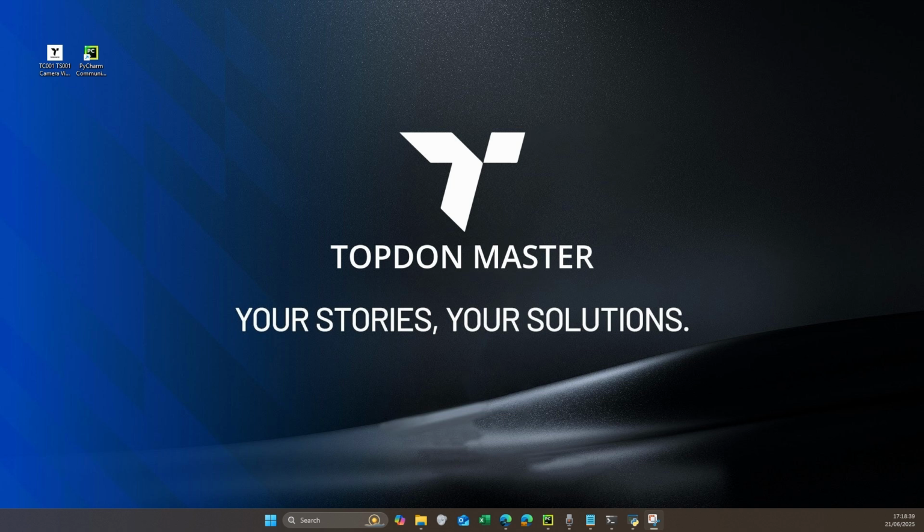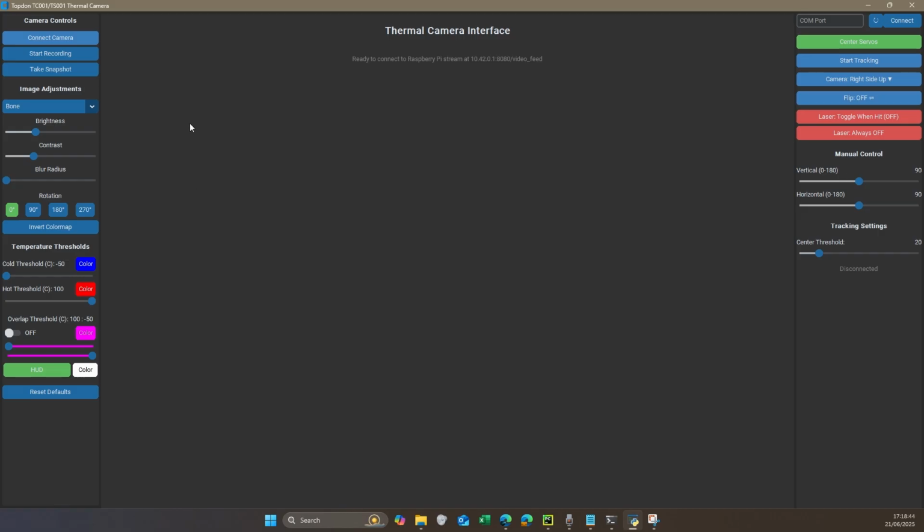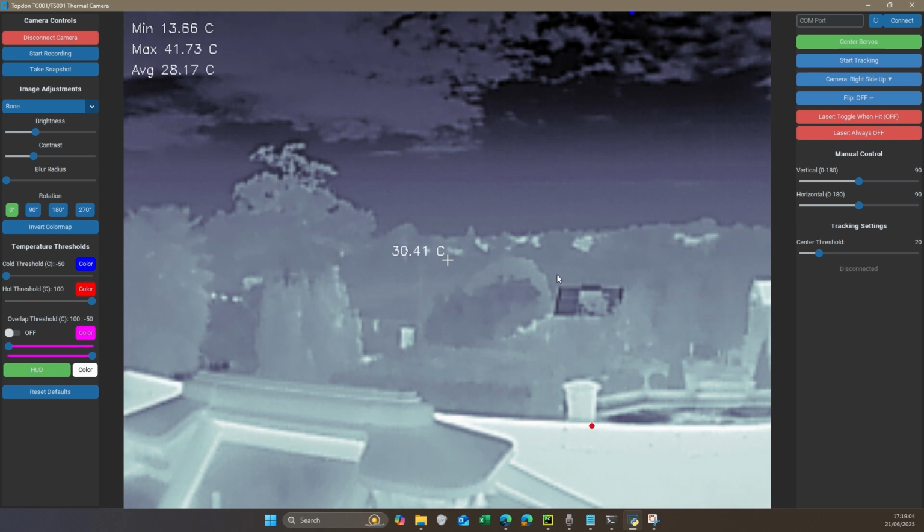So now I'm going to quickly show you the graphical user interface. You might recognize it from previous programs or posts that I have made regarding the Topdon thermal cameras. So on the left you have quite a simple settings bar. You can connect to the camera, record, take a picture, adjust the color profiles. Right now I'm going to quickly connect to the camera. Right, so it only turned on because I'm connected to the hotspot already of the Raspberry Pi.